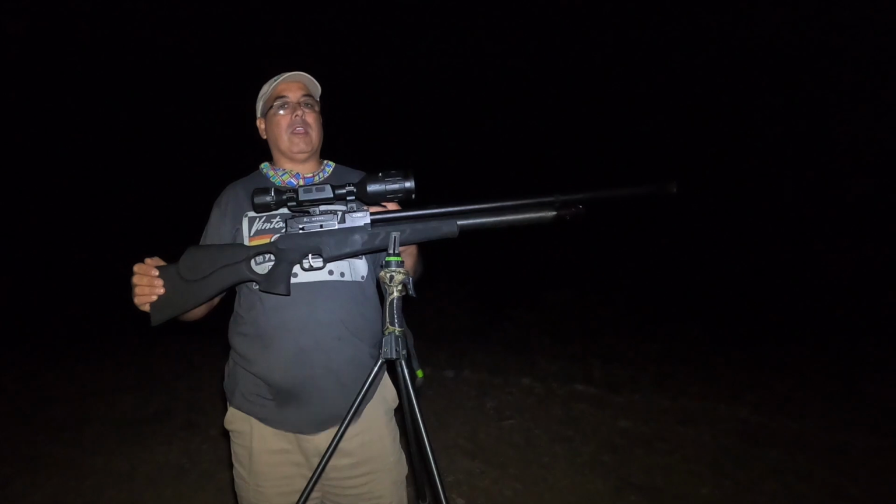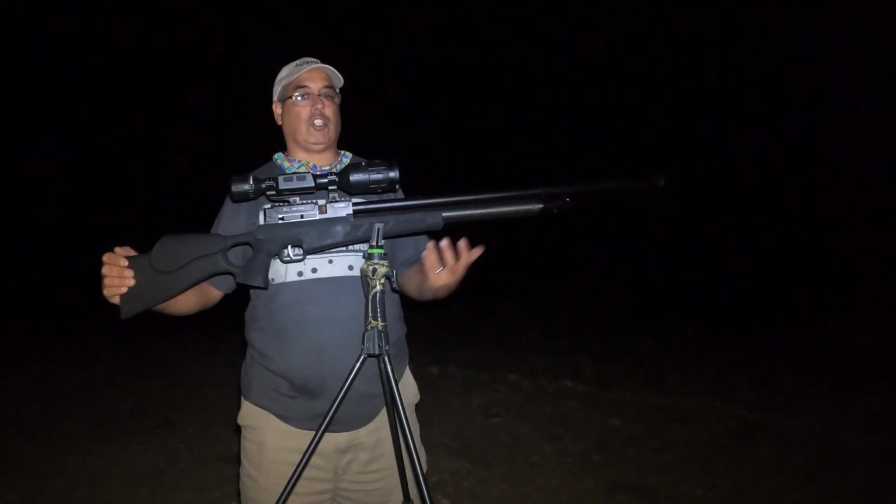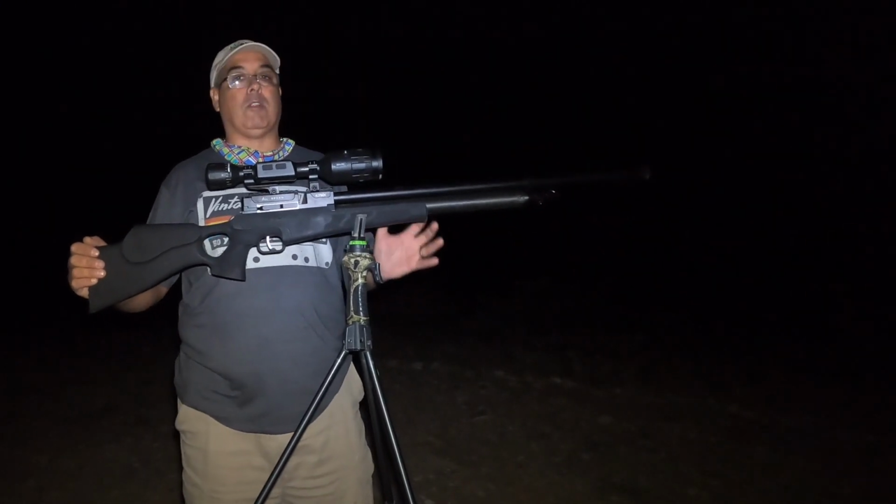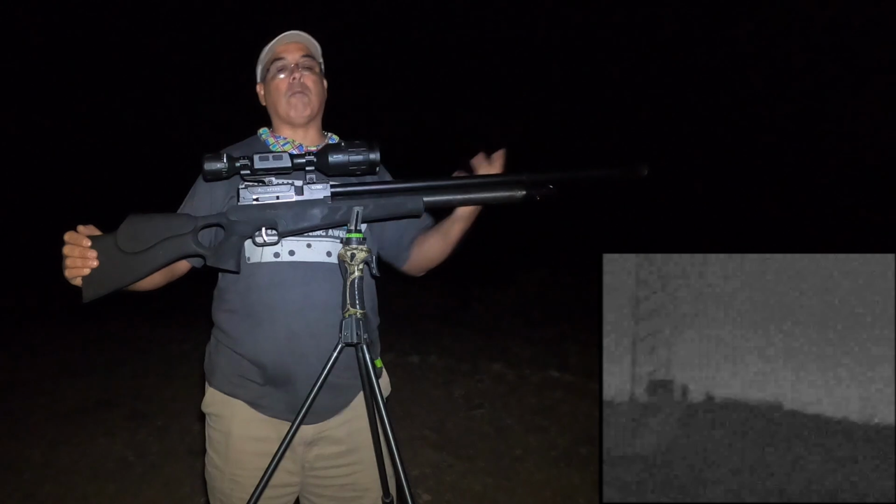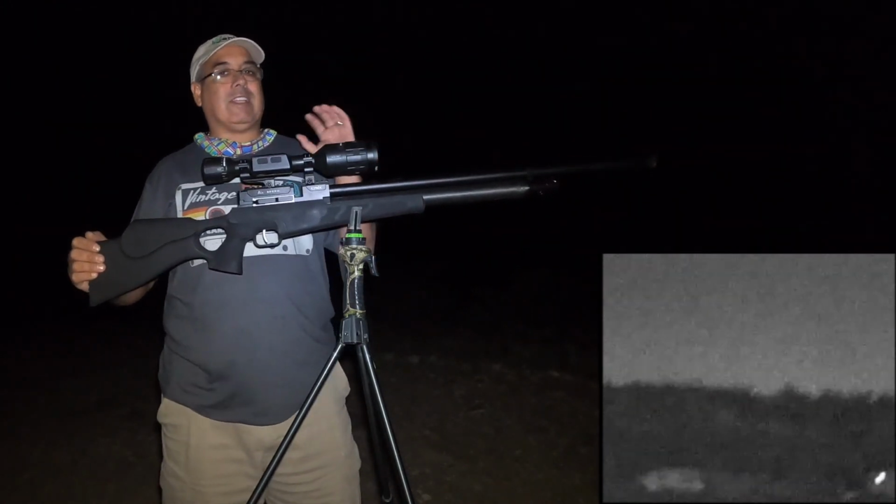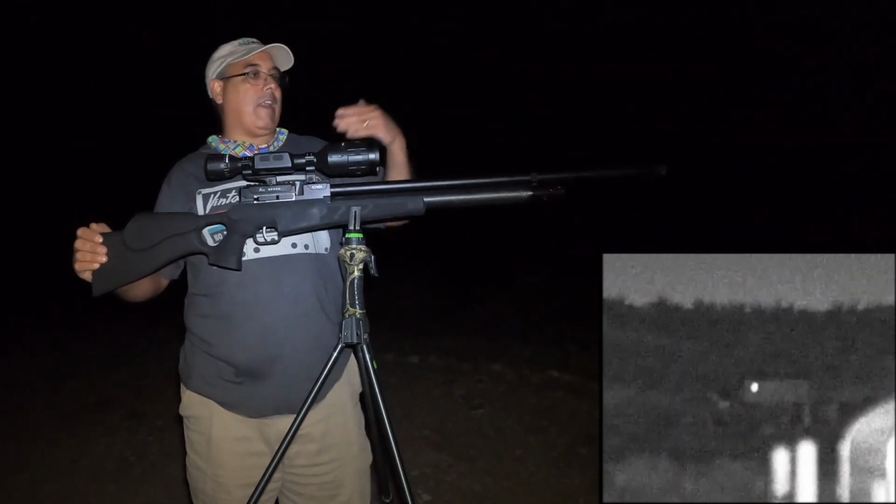and the thermal is so unbelievable that there's really only one way I can show you that, and that is to show you a side-by-side comparison. So what I've got is I took my Bushnell night vision scope out, and the reason I took that is because it's got an integrated IR, and it actually works really well when we're at a fixed distance.